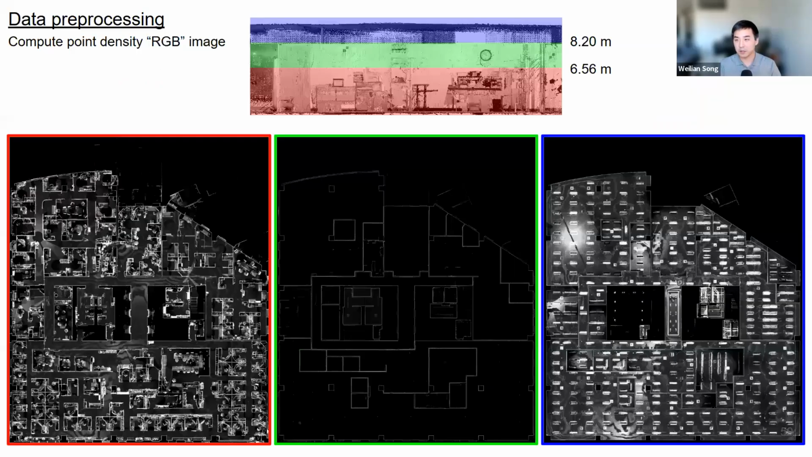And as a side note, for input to our method, we process the point clouds to obtain 2D point density slices. For now, we're treating this almost like a top-down 2D problem, looking at the 2D point cloud density. We've horizontally sliced the point clouds at 6.56 and 8.2 meters.